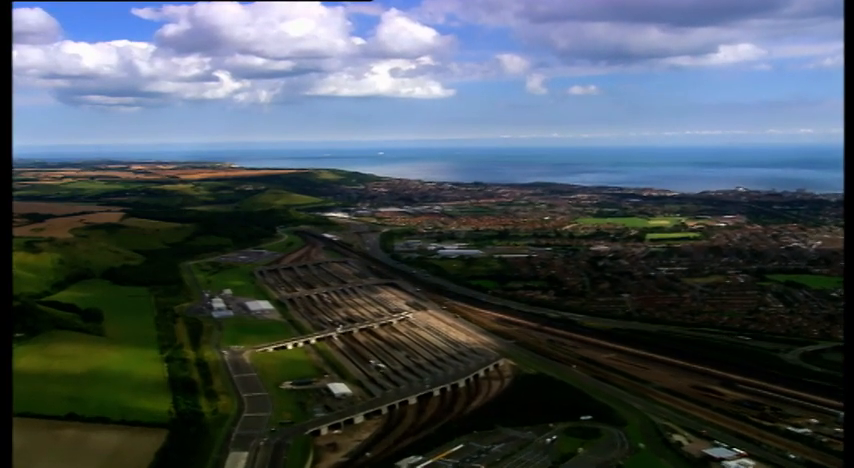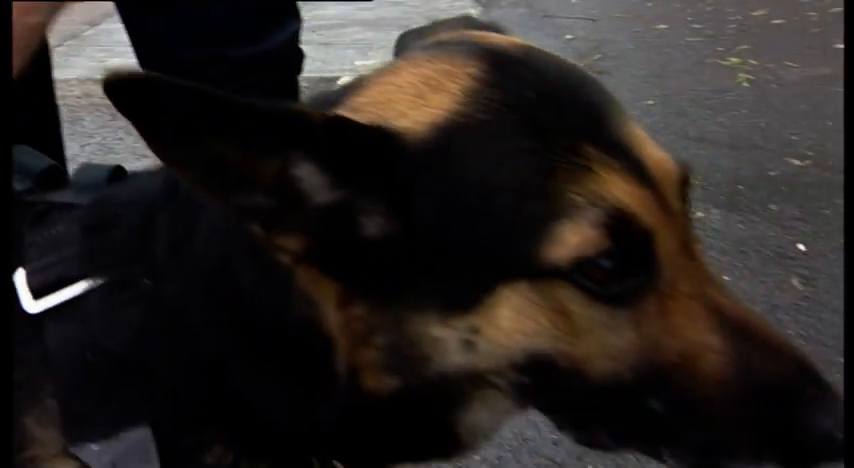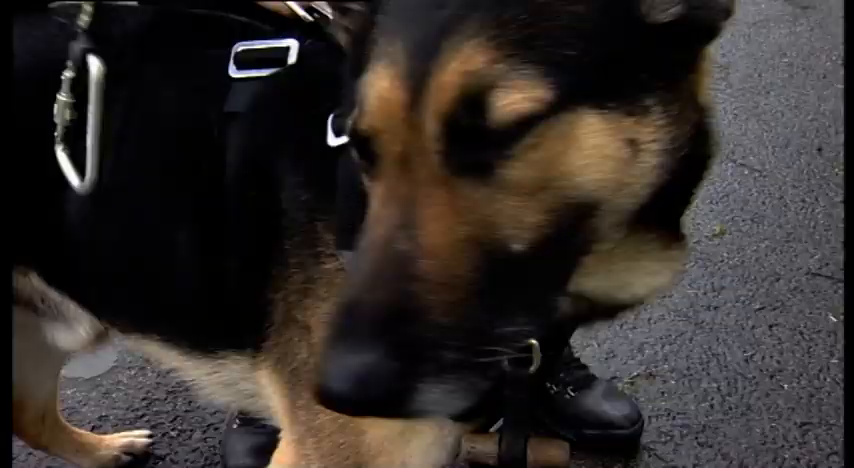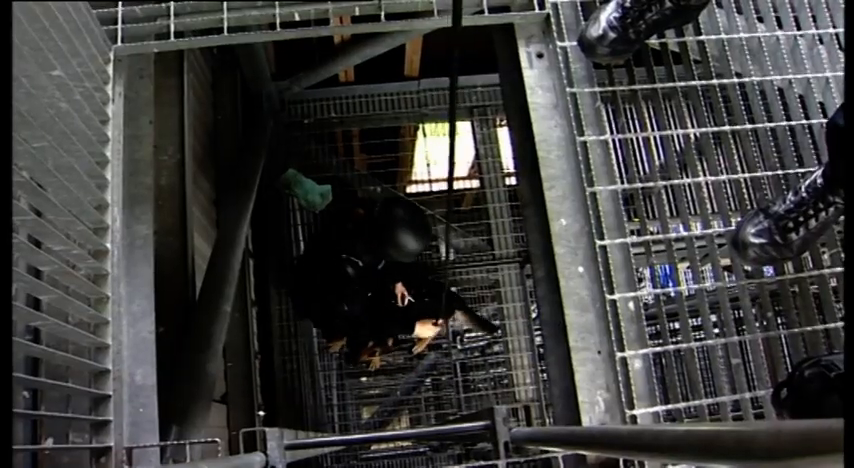16 miles away in southeast London, another dog squad team are hoping for job satisfaction. Blue, a 6-year-old German shepherd, and his handler, PC Llewellyn, are about to hang by a thread. Okay, ready when you are. An abseil rope.